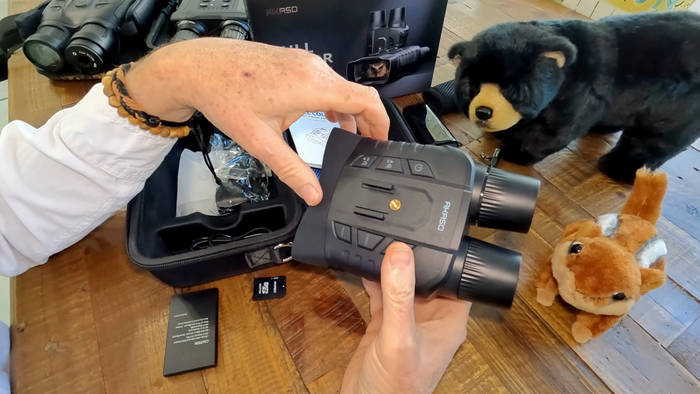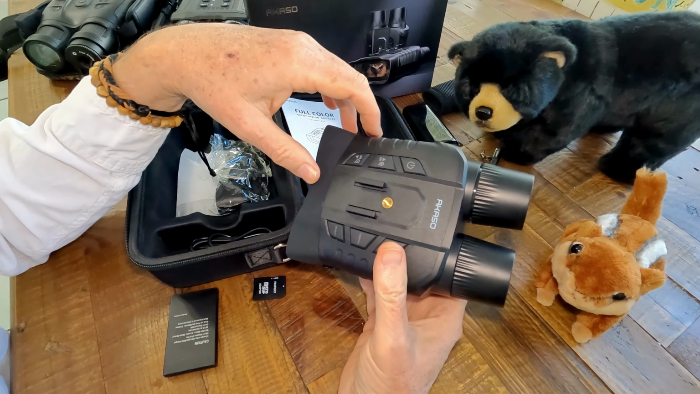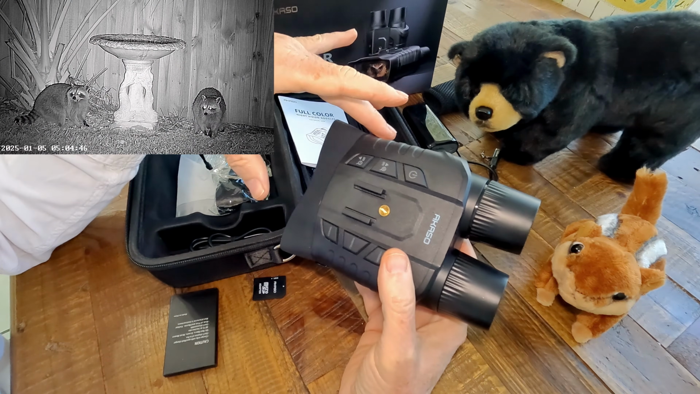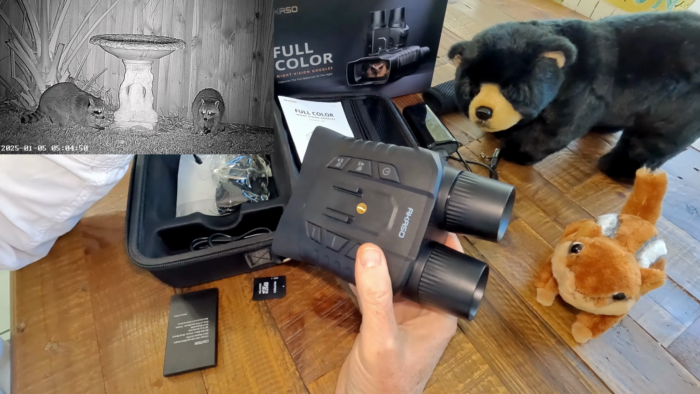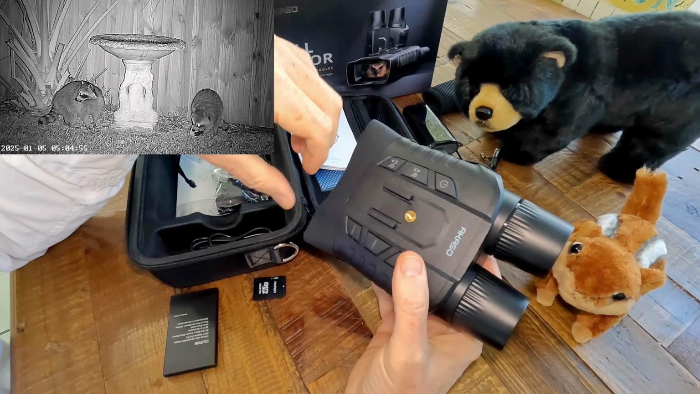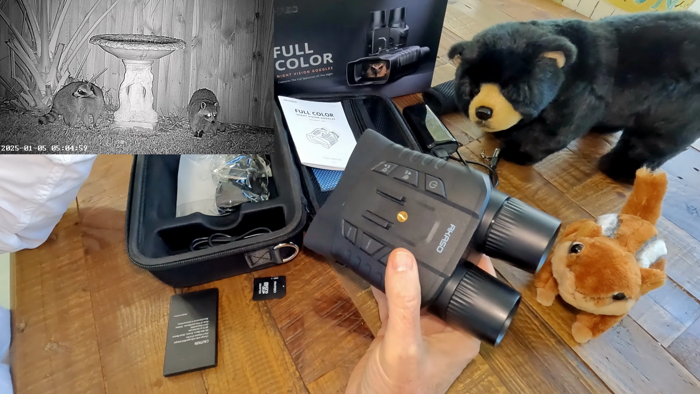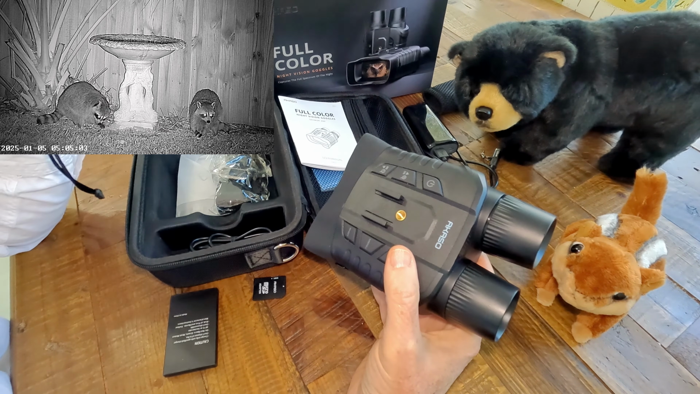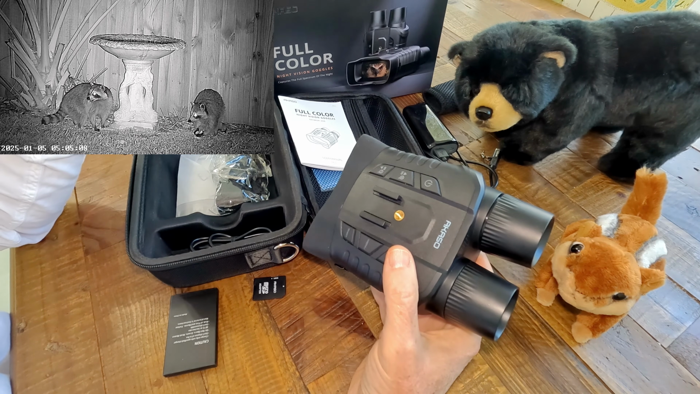So in summary, I really had a lot of fun with the AKASO Seemor 200. I was really impressed with their capabilities at this price point and such a small, compact, easy to use package. The IR videos were really good, easy to focus in, and the full color uses a full color sensor and artificial intelligence. It won't work in absolute total darkness. In other words, if there's a total lack of light, then the color night vision is really not going to work. But in reality, there's almost always a little bit of light.